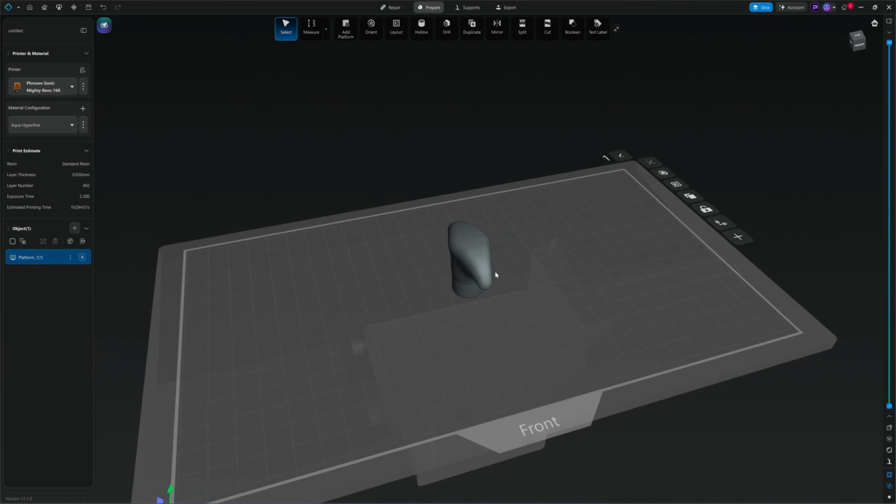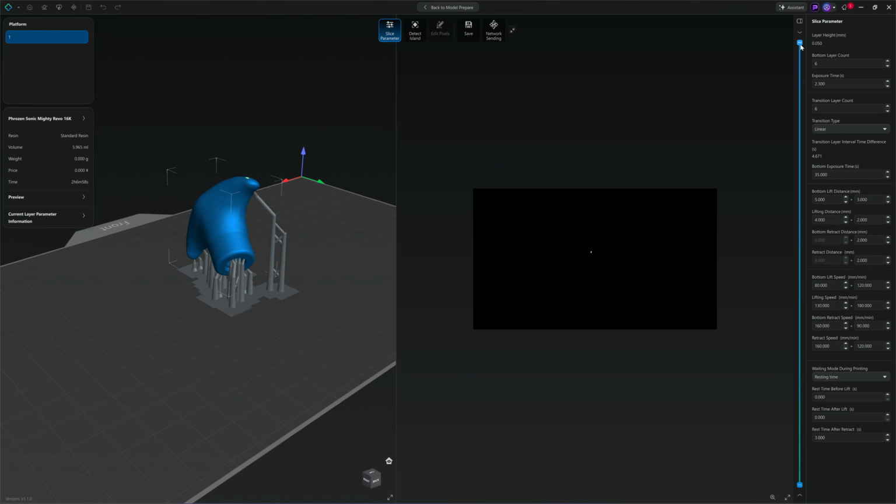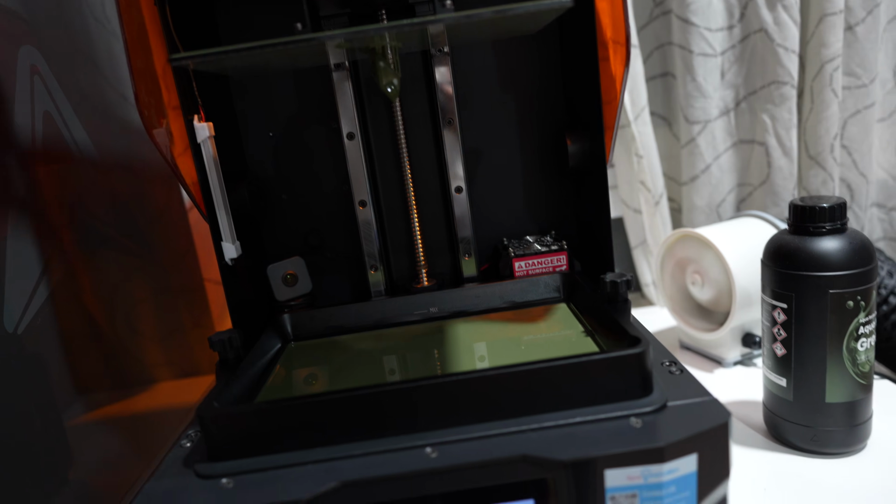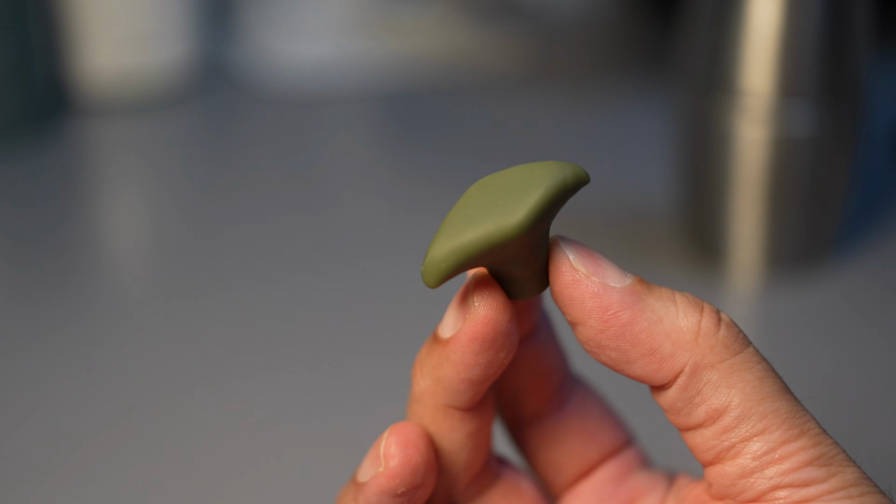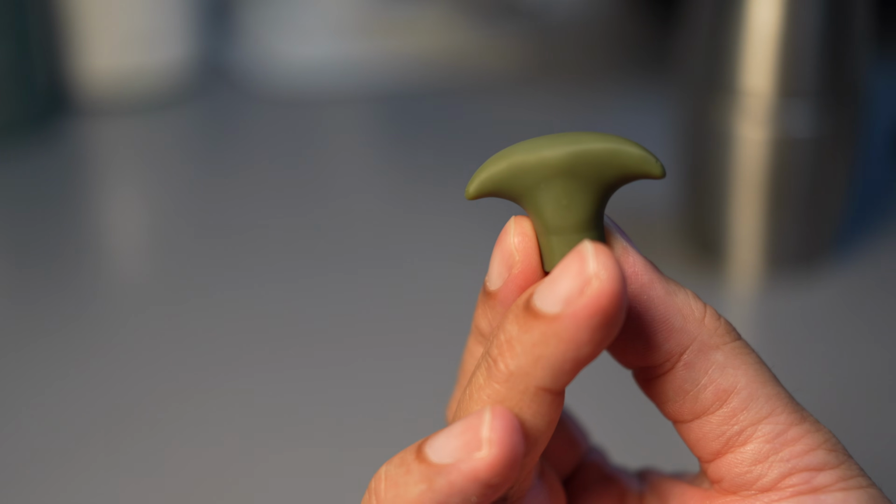I'm going to print this on the Phrozen Sonic 16K using automatic alignment and medium-sized supports. The total printing time is about 2 hours, and I can fit more than 10 pieces on the build plate without increasing that time. Here's the printing result. There are a few dimples from the supports, but those can be easily sanded out.